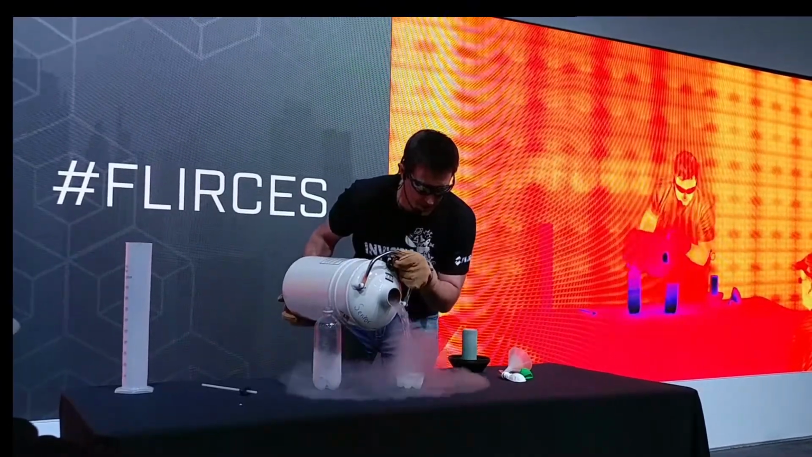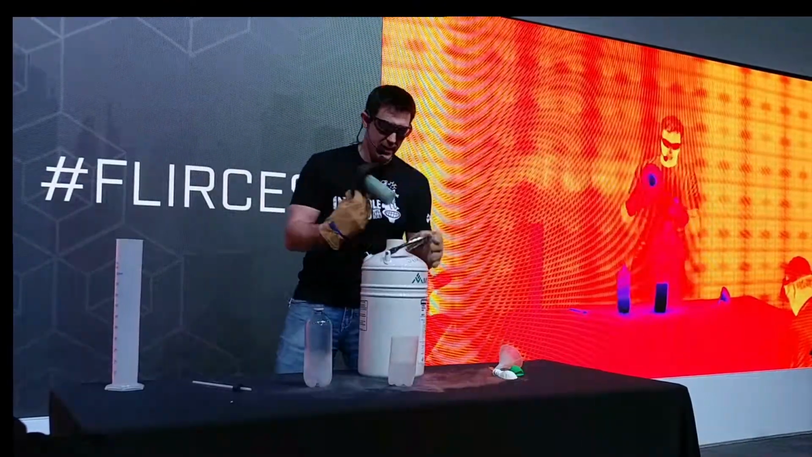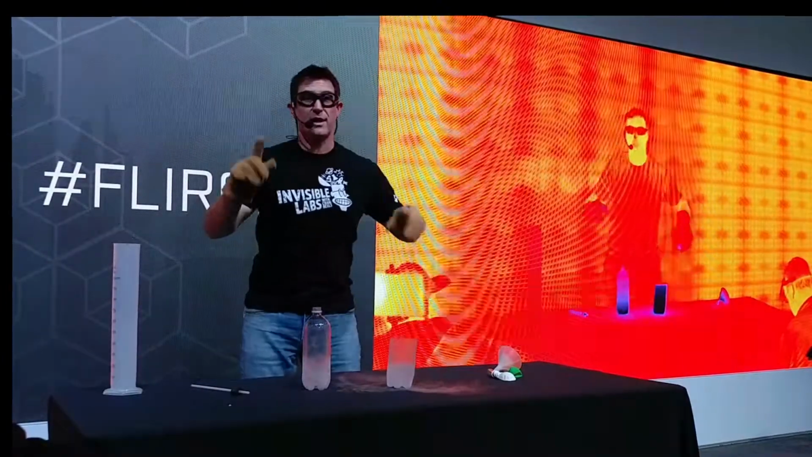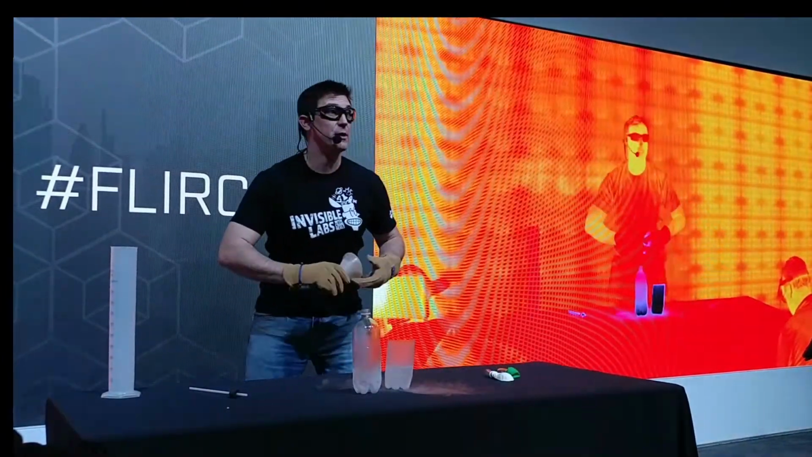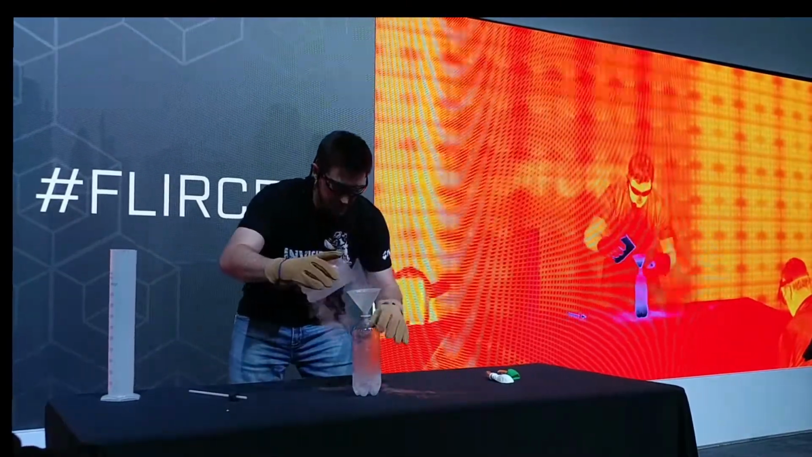So here we go. Put a little more back in here, and then we're going to capture that gas, because I'm going to put a balloon over the top of that. Now, you need to pay attention to what happens because we're going to have the balloons out later, and we're going to do this demonstration pretty much in reverse order. Okay, liquid nitrogen going back in.